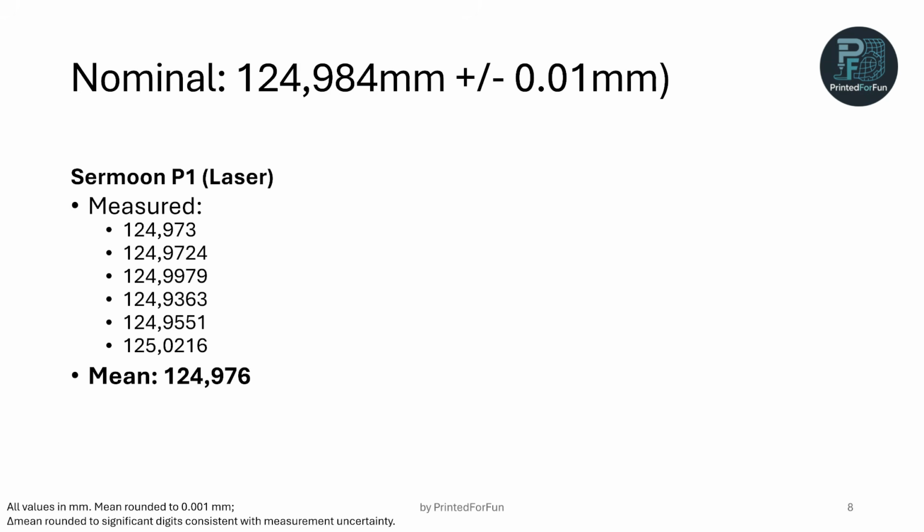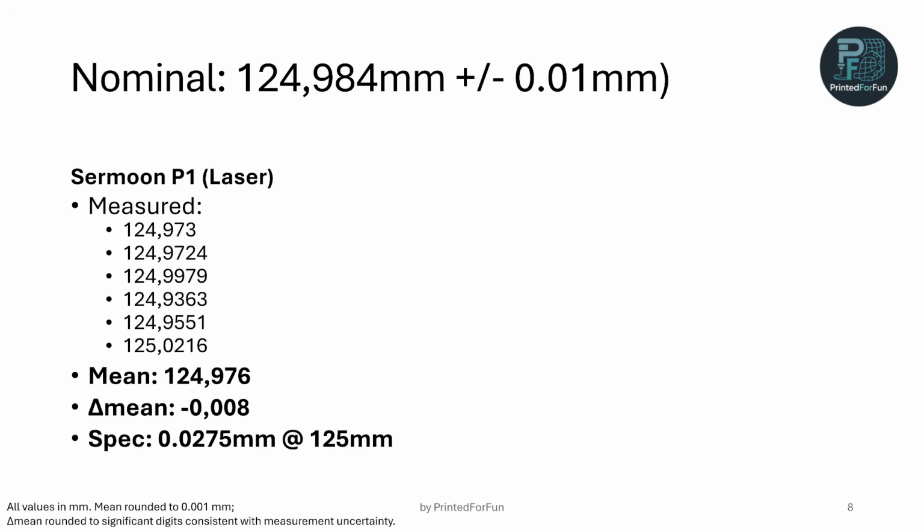The mean value of all 6 measurements is 124.976 millimeters, and the delta mean is minus 0.008 millimeters, so the delta mean compared to the nominal. So with a spec given of 0.0275 millimeters, this is a very respectable value.